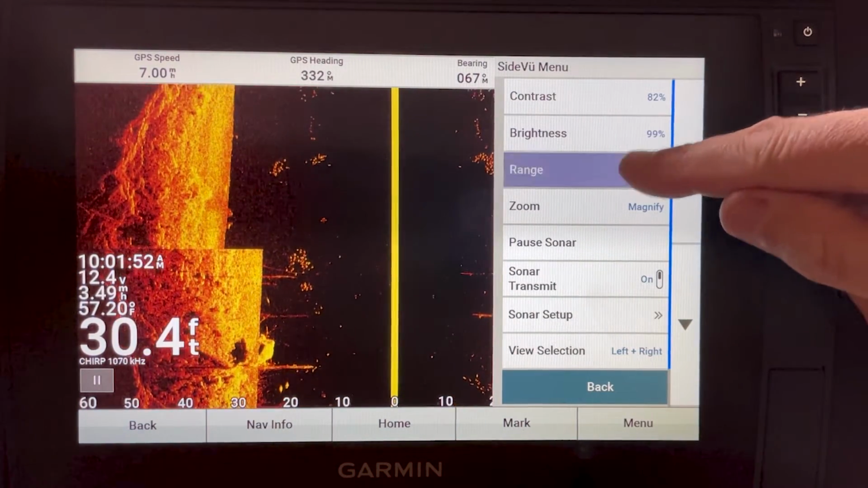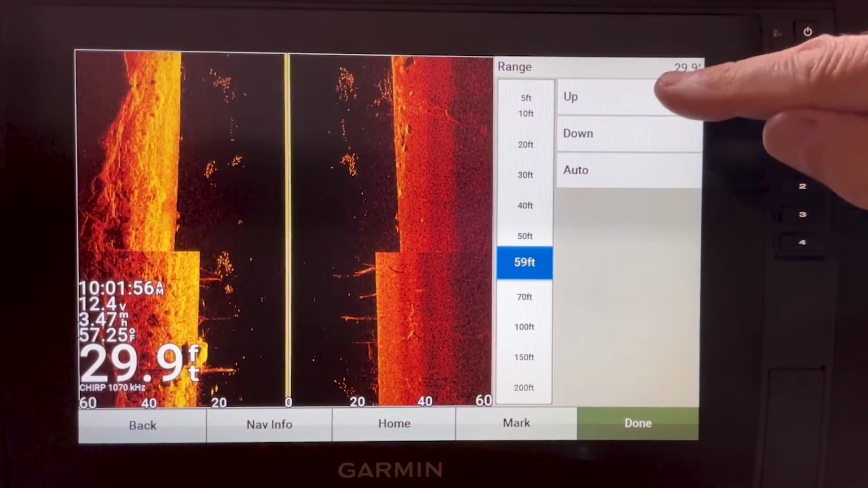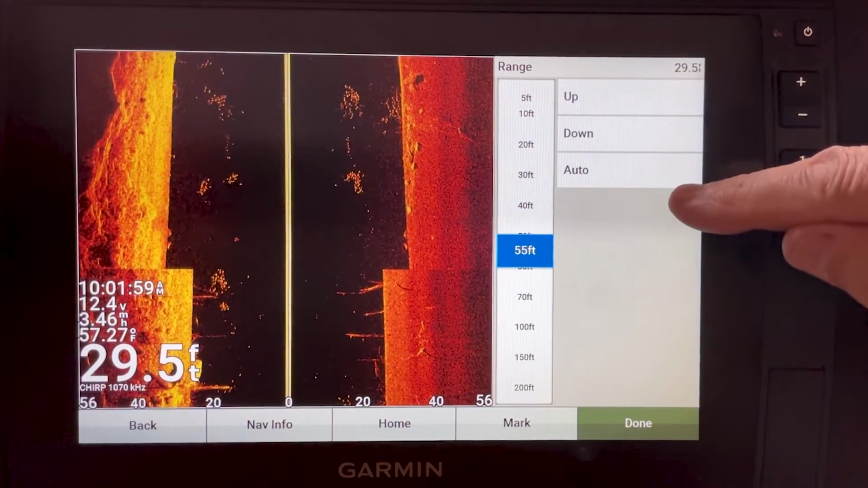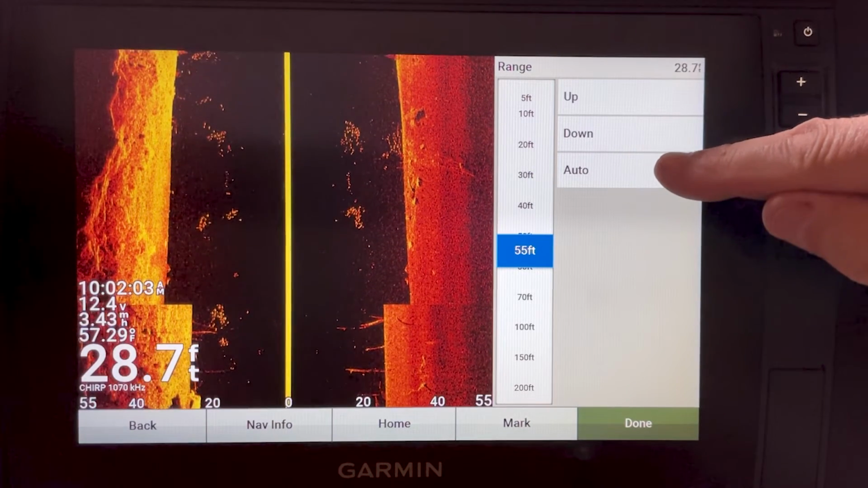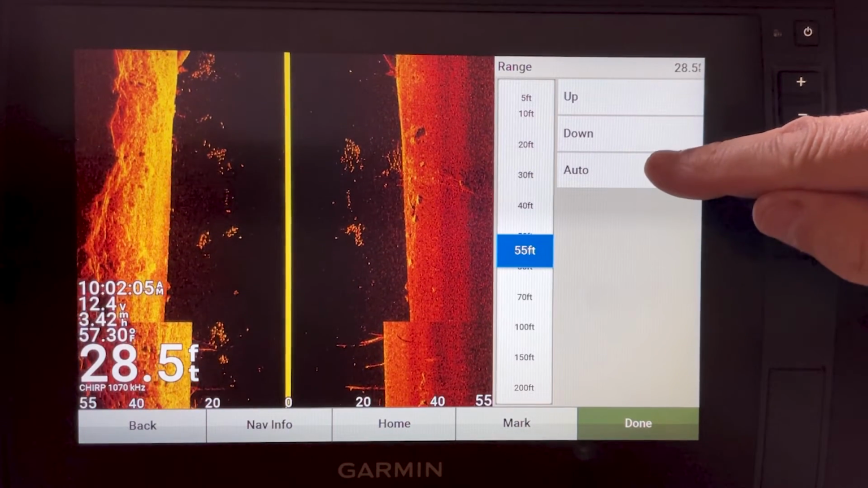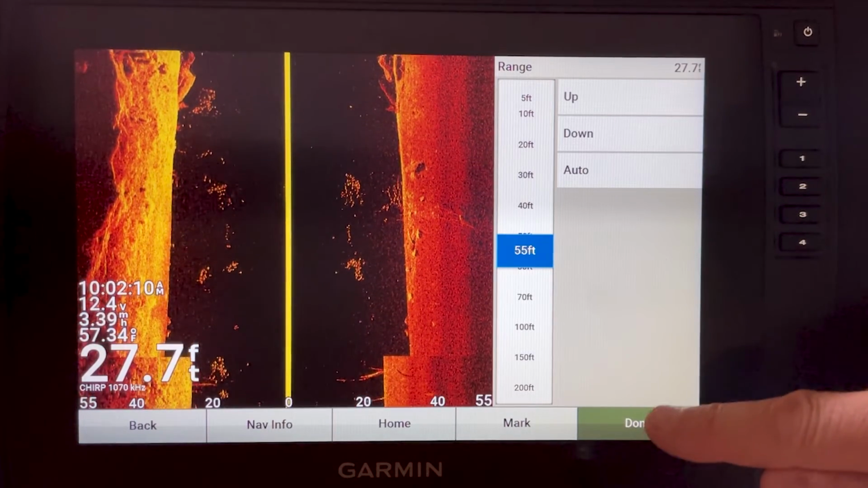You can also adjust your range here. You can go up or down if you want to go in increments of just a few feet. And you can also put it in auto, so it'll adjust as you're going, but again, I don't recommend doing that, but you certainly can.